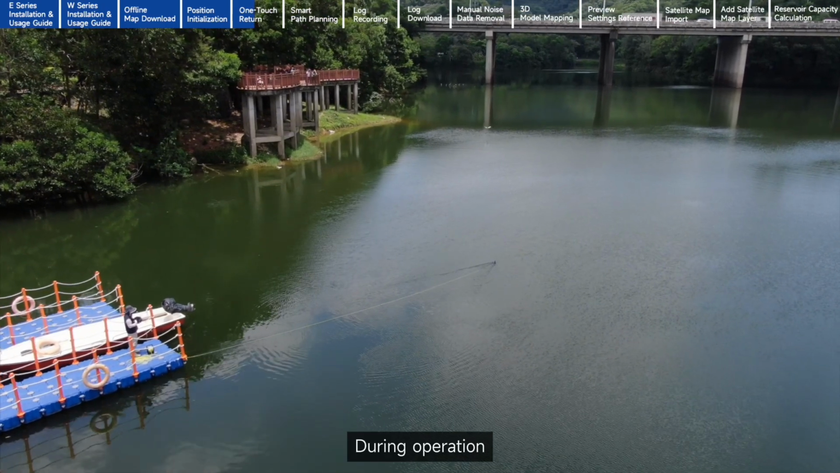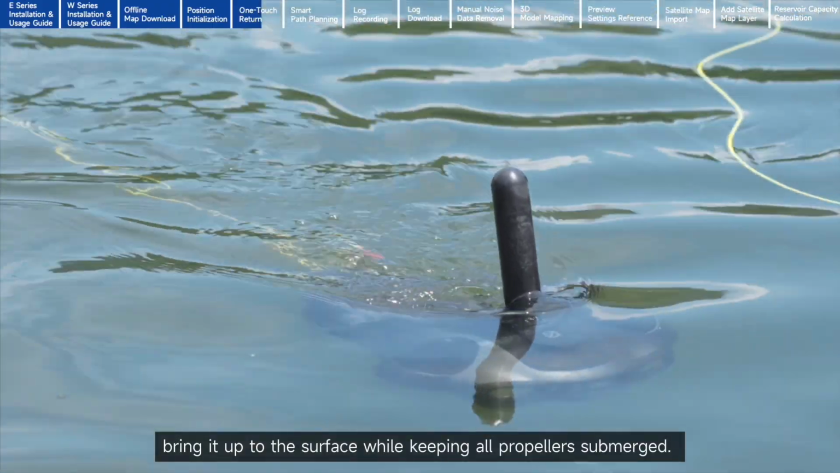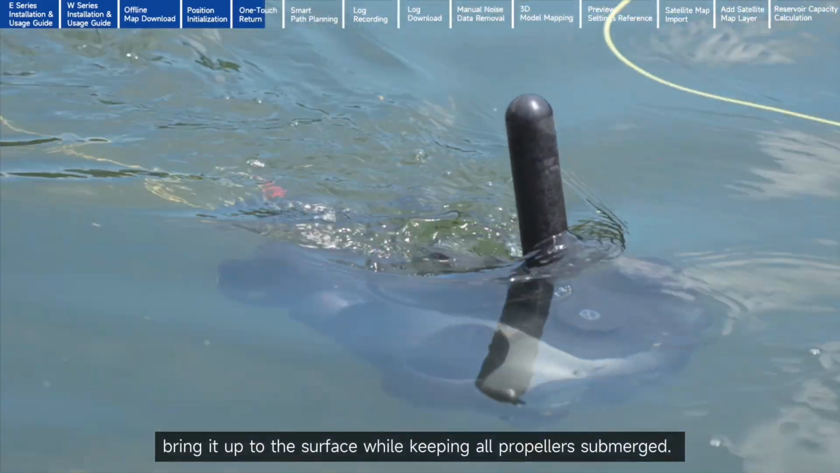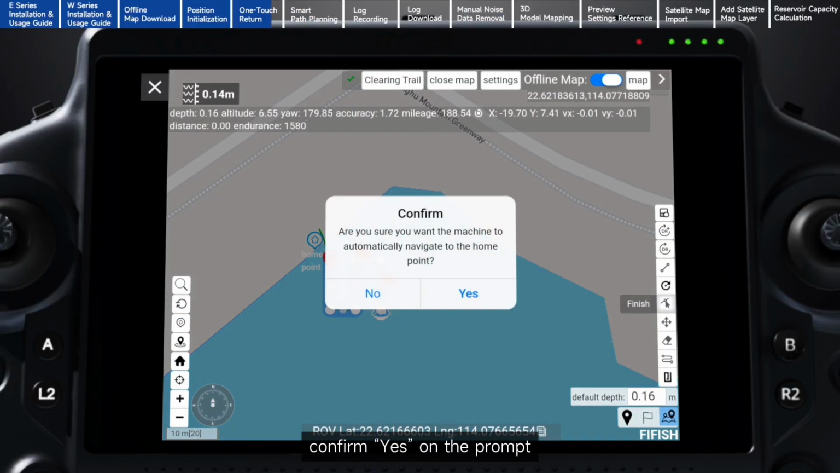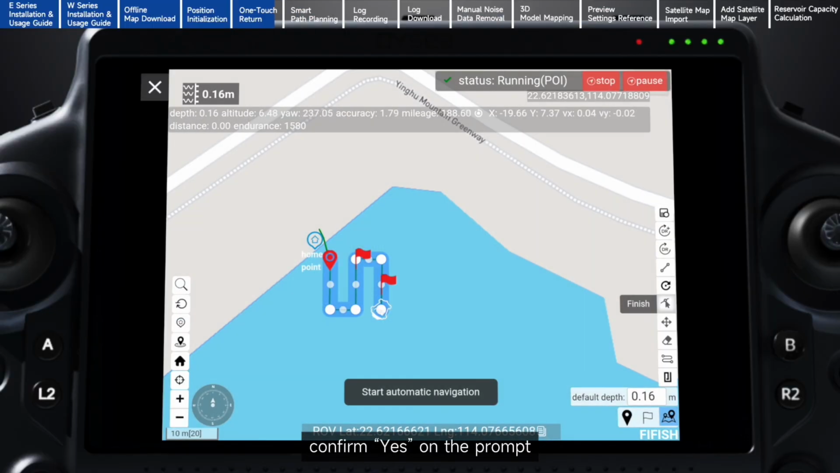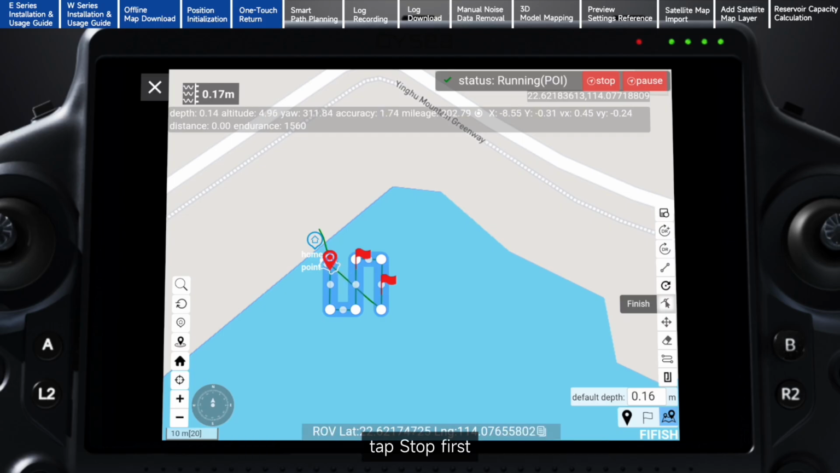During operation, when the ROV is working in the water, bring it up to the surface while keeping all propellers submerged. Tap the one-touch return icon. Confirm Yes on the prompt, and the ROV will automatically navigate to the return point. If the ROV is currently in autonomous cruising, tap Stop first, then execute one-touch return.